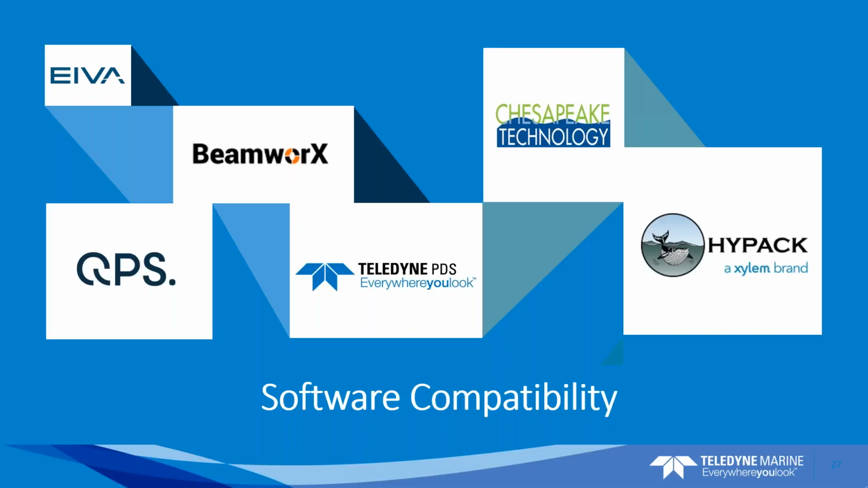So we've worked with all the big software companies on building drivers for the E20. All of these on the screen here, IVA, BeamWorks, QPS, our own Teledyne PDS, Chesapeake, and HIPAC, are all compatible now. That's a great thing for all of our existing customers for sure.